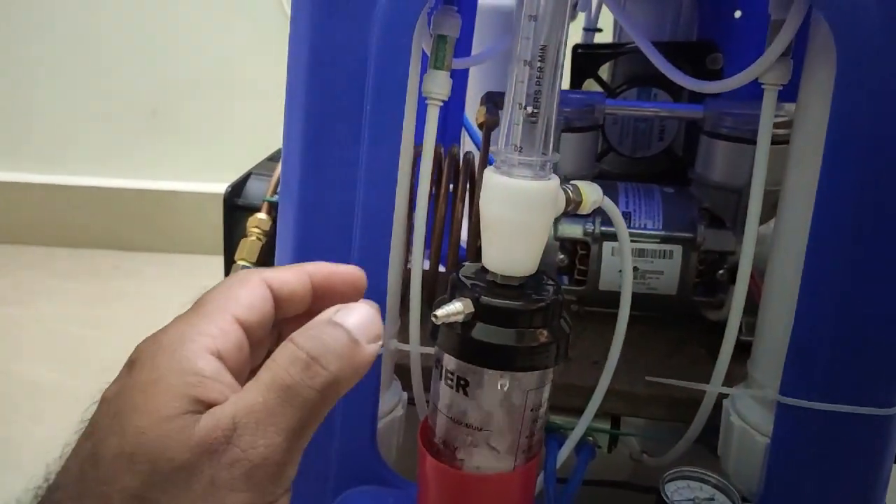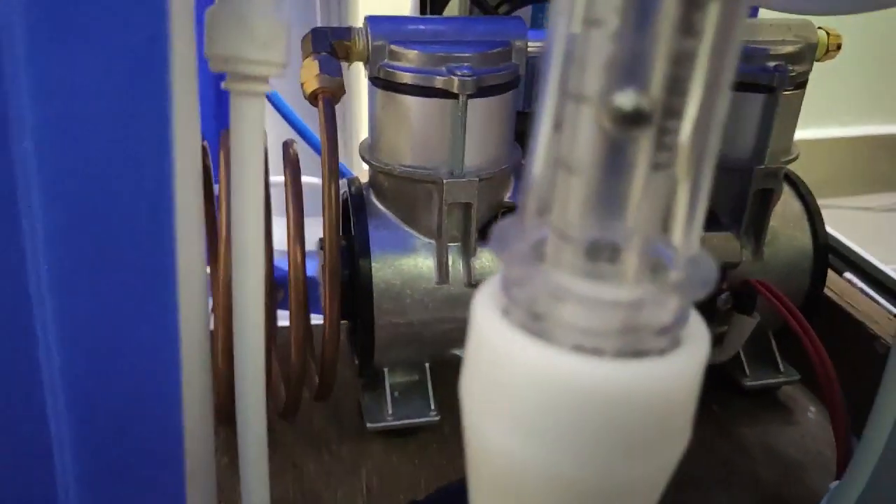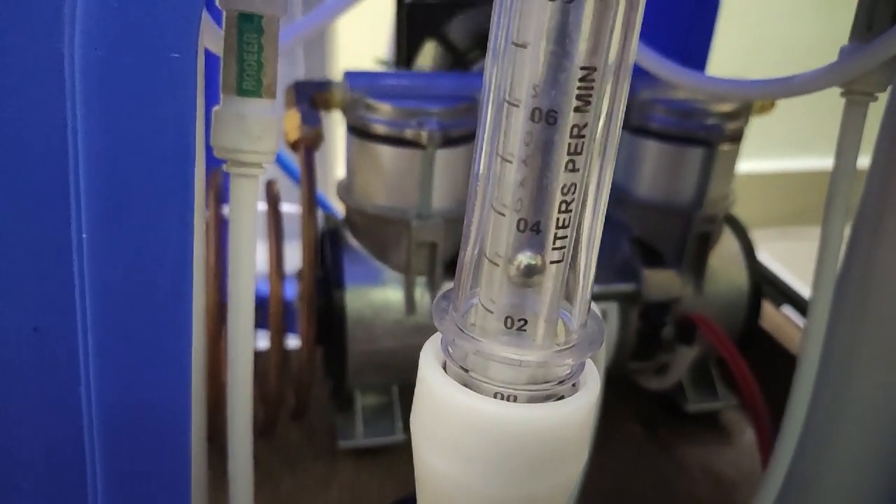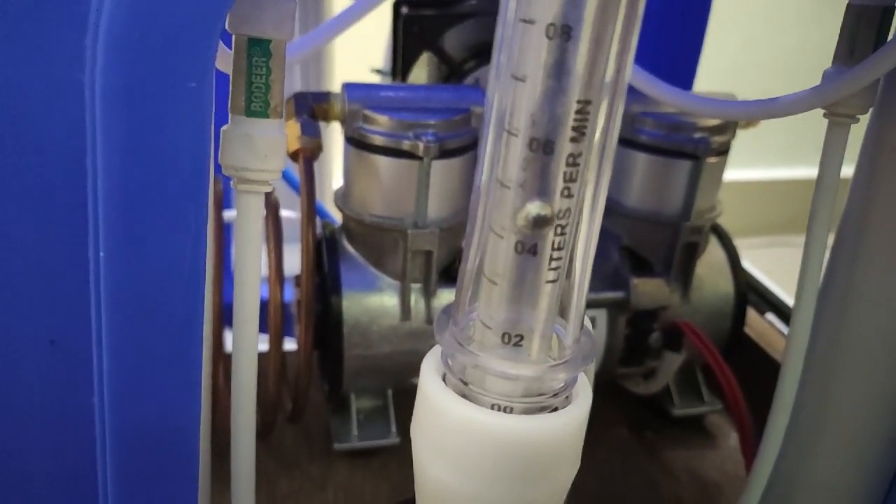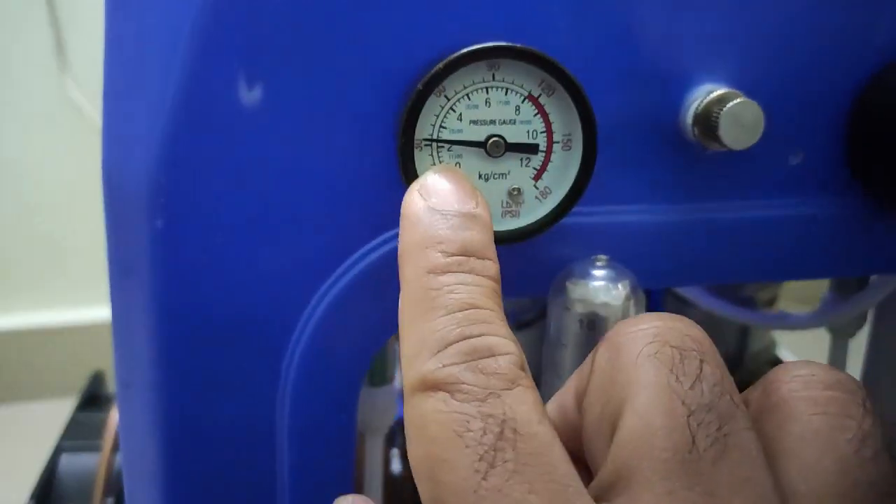This is capable of producing 5 liters per minute, but I'm keeping it low so that I get good purity. This goes up to 2.5 bar.